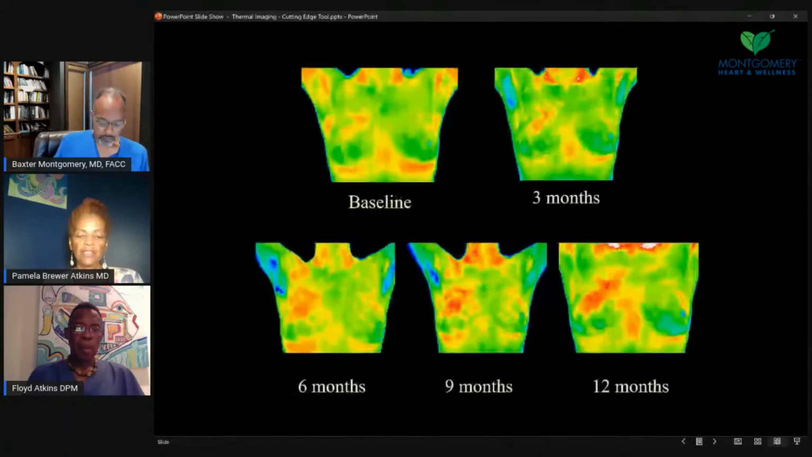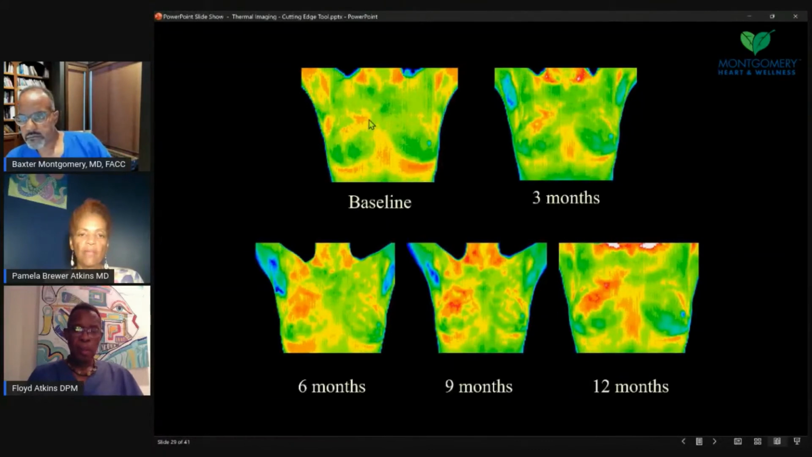And this is showing a person that had initial thermography, and they had some warm asymmetry on this right side. They were told to come back in 3 months and check with their doctor. They came back in 3 months, and it seemed to be getting a little hotter. So the patient went and got a mammogram, and the mammogram was inconclusive, but they were told to come back in a year.